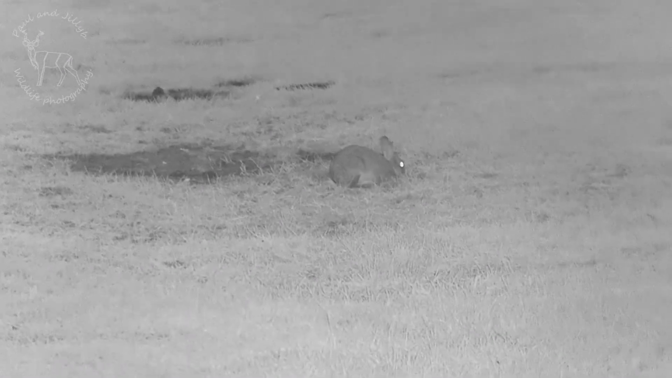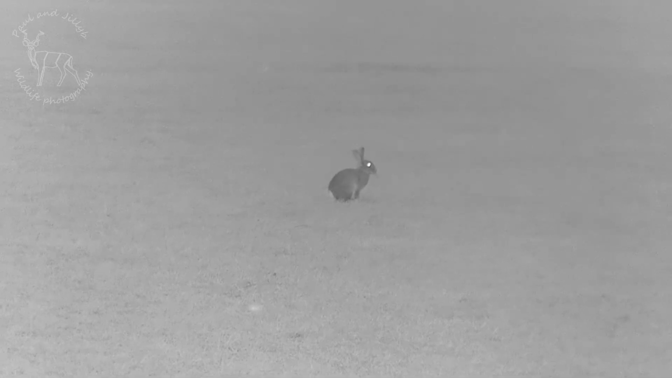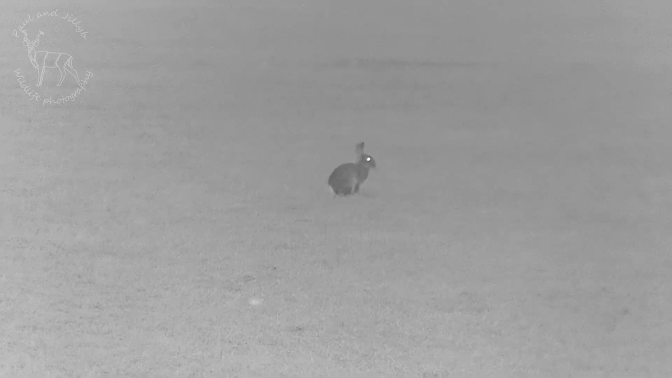I think you get a lot better image if you've got it on a tripod, or you're resting it on a vehicle or something like that. I was trying to creep up on the rabbits and hold it in my hand, and they're very lightweight, and the thing just wobbles about. But when you can steady it up, it's a real sharp image.